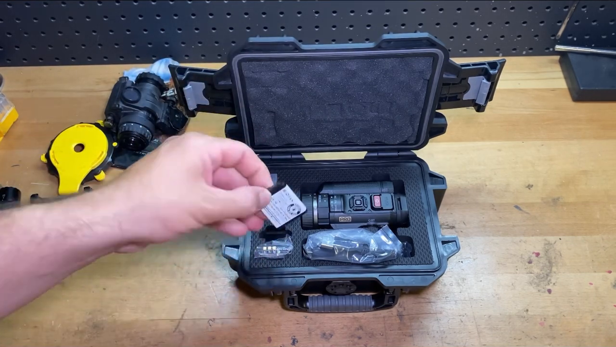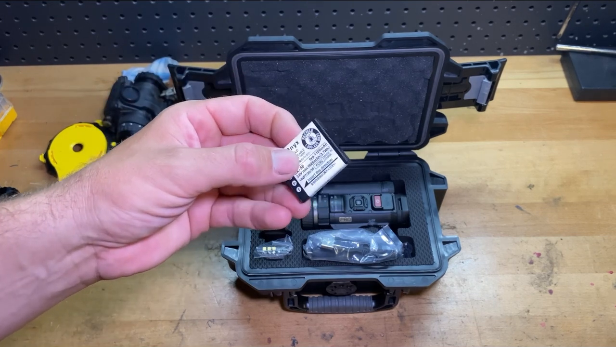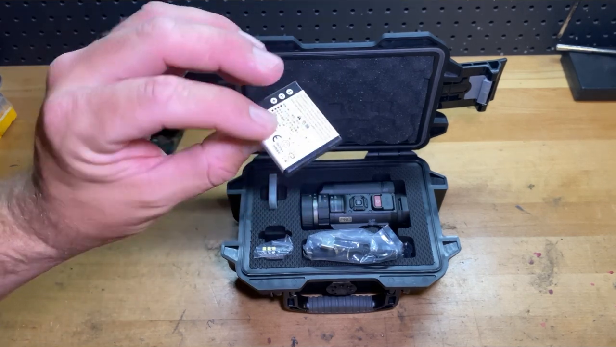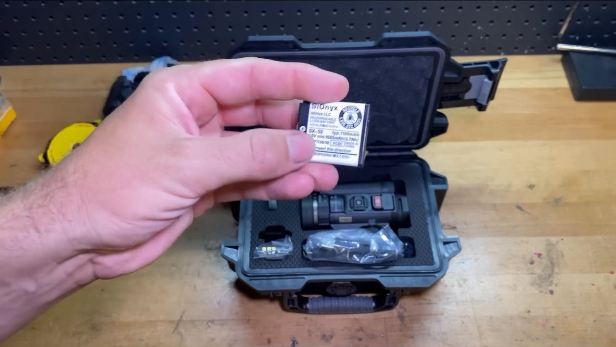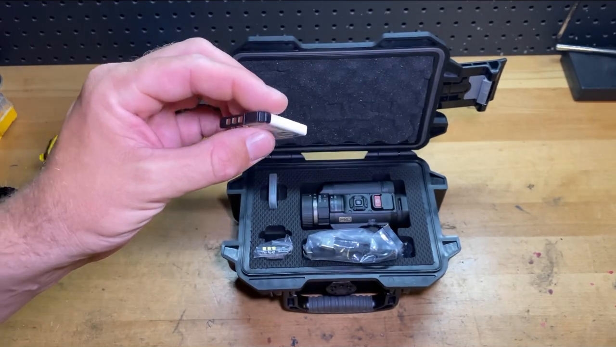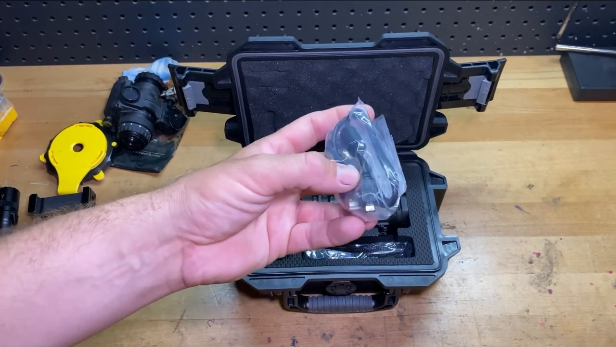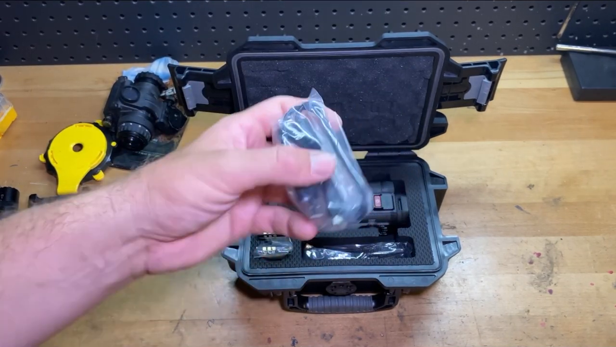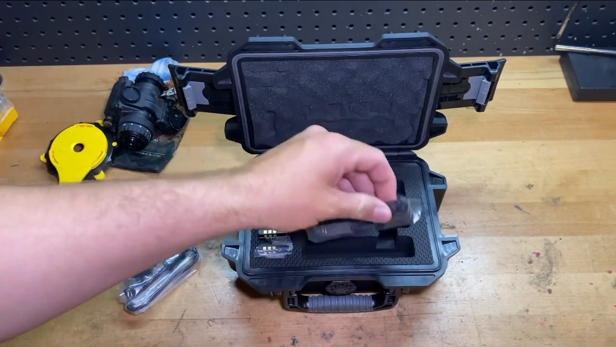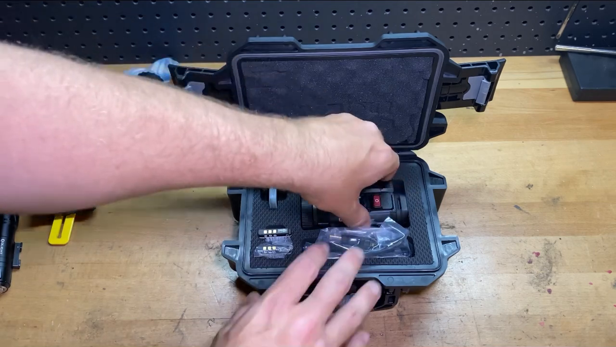2 batteries. The batteries are an SX50. If you look on Amazon, you can get like 4 of these plus a charging dock for like 17 bucks. These are also just Chinese lithium ion batteries. So if you do need more batteries, super easy to come by, common camera battery. It comes with a charging cable, just an old school micro USB, a lanyard, and there's a quick startup guide that comes with it as well. But let's look at the actual unit itself.